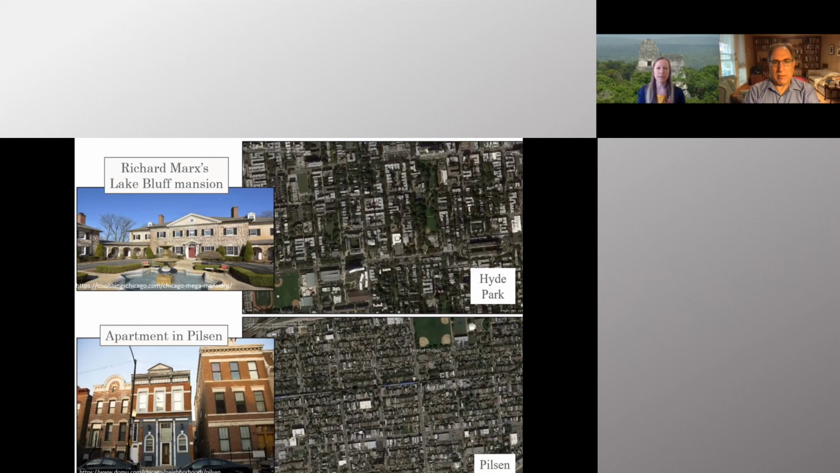So just two quick examples is the variation in a mansion in terms of just the physical size and amount of square footage, for example, per person, compared to small apartment complexes. And this is an example of apartment complexes in the Pilsen neighborhood of Chicago, where I was living. So you can see that these are much smaller, much less room per person compared to a mansion.